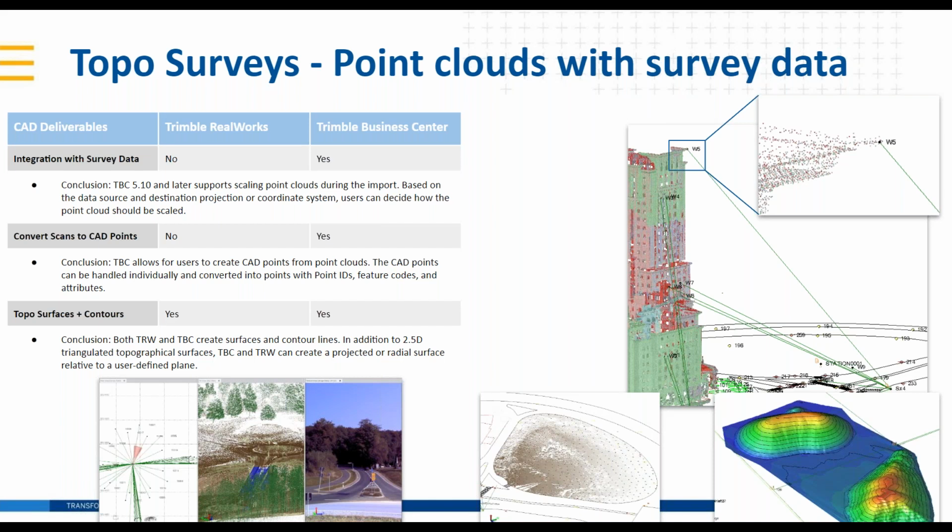All right, if you're doing topo surveys and creating some CAD deliverables, your integration with survey data, the stronger package to use there would be Trimble Business Center. Why we make that conclusion is that the most recent editions of TBC have really embraced scaling point clouds during the import, just how your survey data is scaled.